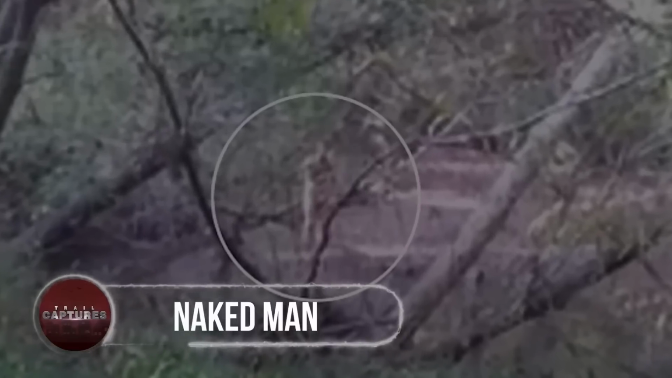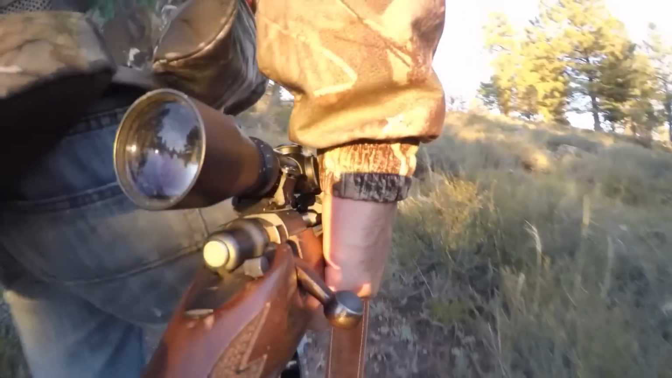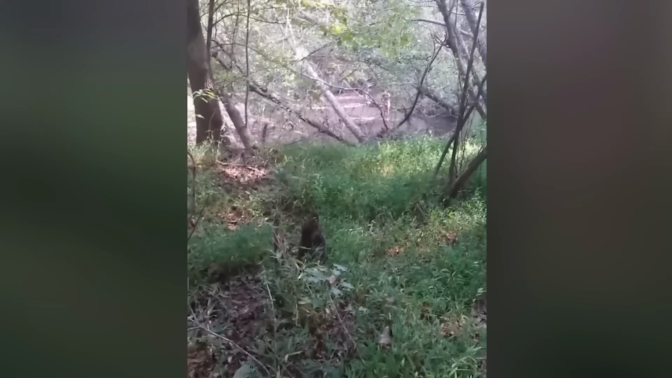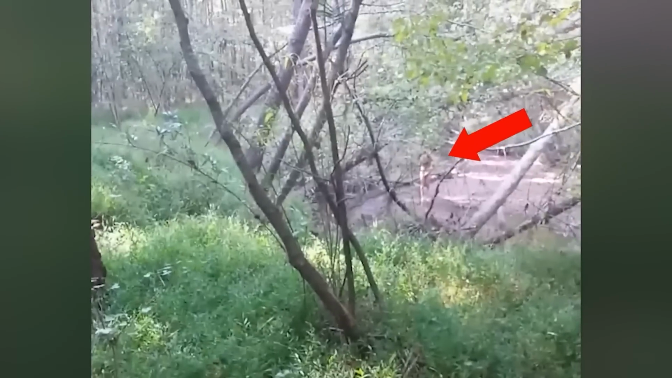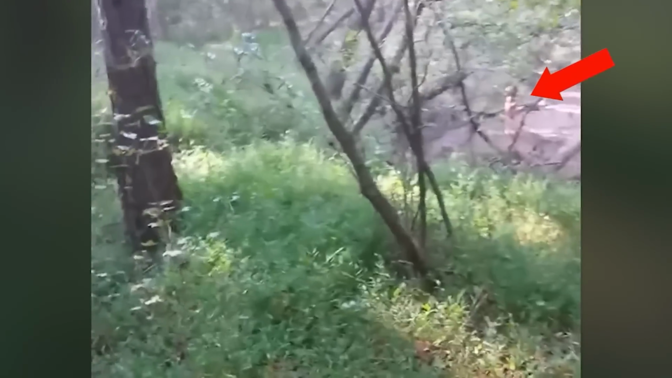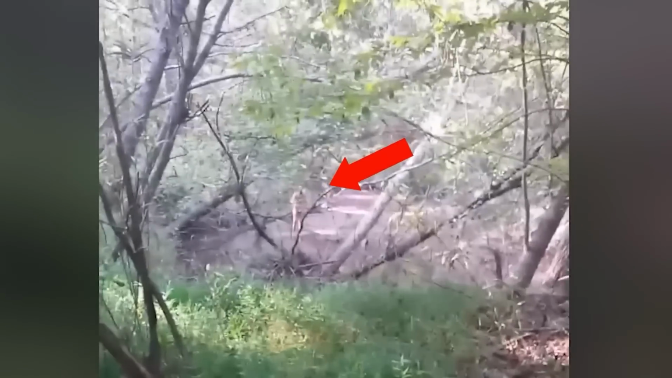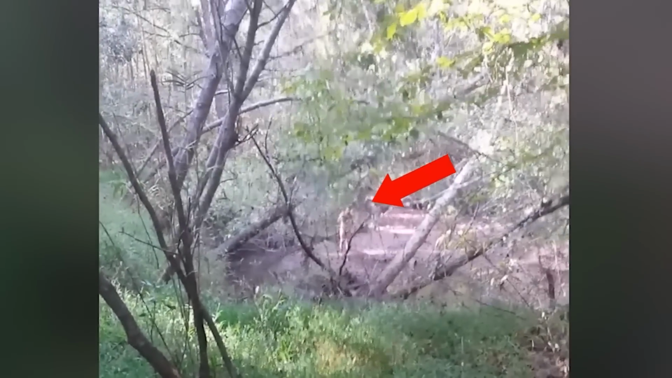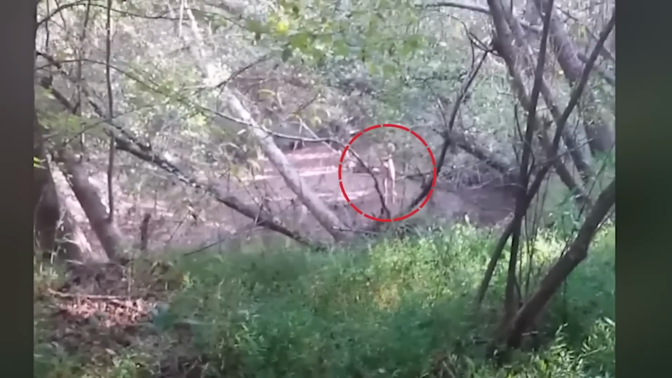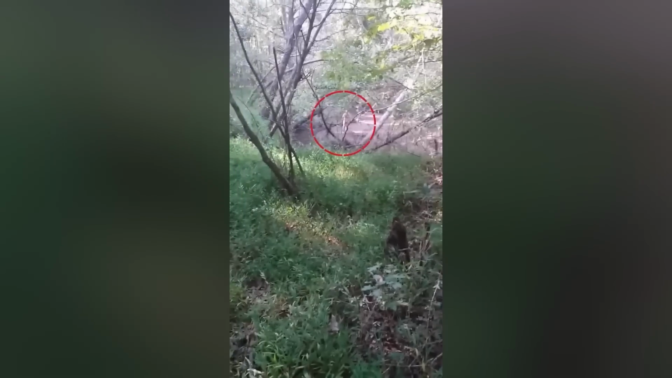Naked man. A hunter was passing a forest near the Tomorrowland area when he heard someone calling to him for help. Looking down, he noticed a man without a stitch of clothing standing by the creek with a walking cane. While maintaining distance, the naked man claimed that he had been robbed, beaten up, and stripped of all clothing by bullies during the music festival before being dropped in the woods. After days of trying to survive, he decided to stick next to the creek.